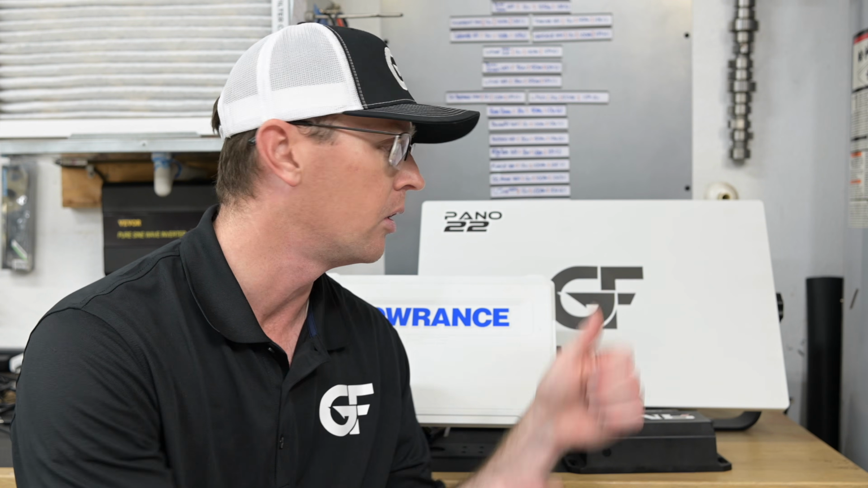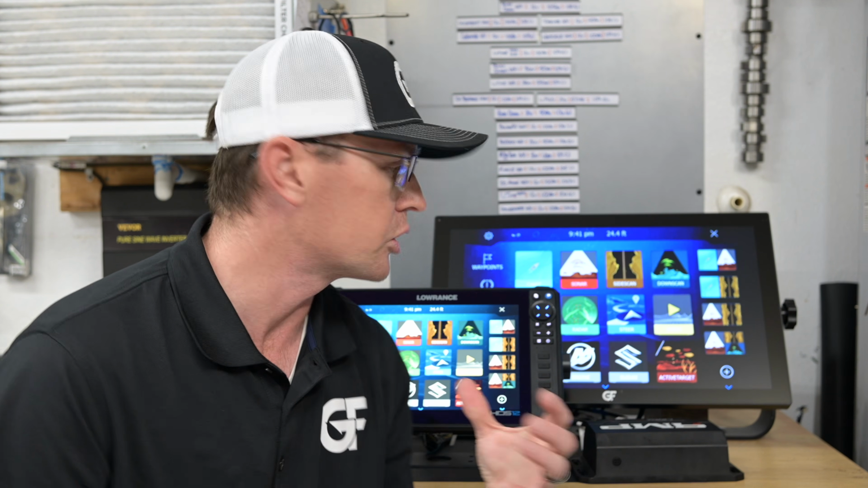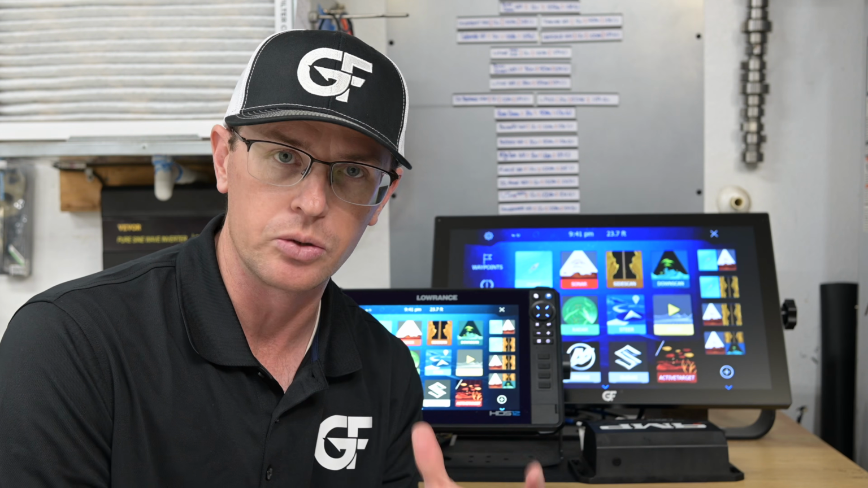Let's kick it off with a quick overview of what you can expect with the Lowrance HDS Pro 12 with a Getfish Marine 22. We're going to pop the screen covers off and take a look. Okay, you see we have it set up here. Well, it's kind of in stored demo mode, so we've got all the things turned on. And what we're going to show you here is just kind of an initial layout of what to expect.